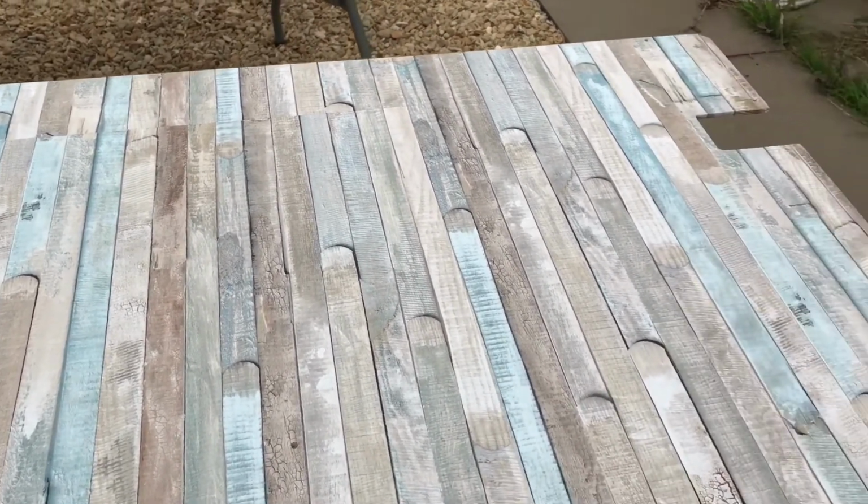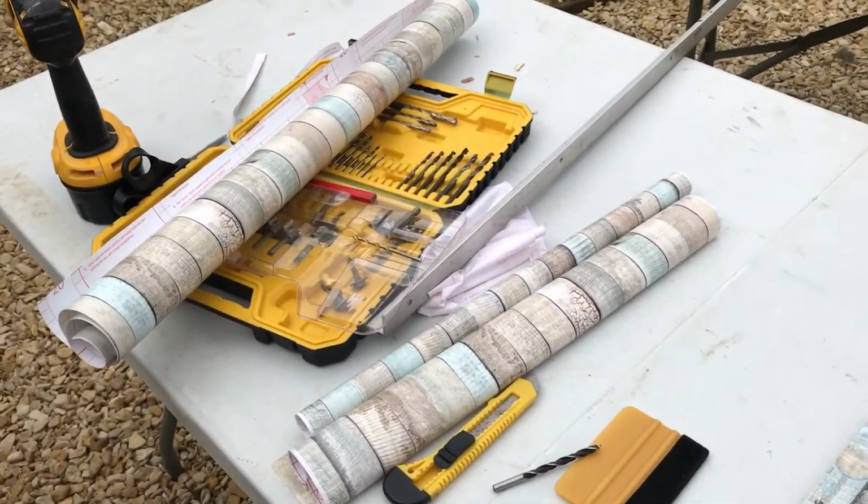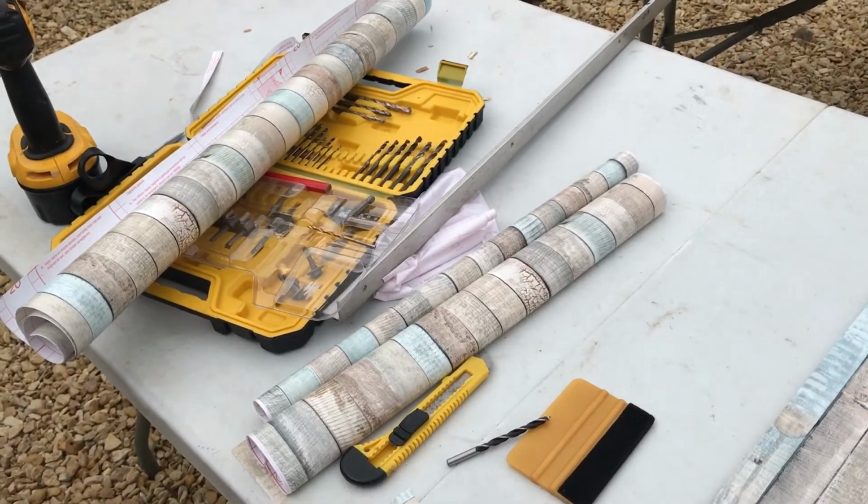tailgate and try and find enough out of the rest of those rolls to cover those bits of wood as well. I might have to go and get another roll. Right, I'll be back in a bit.